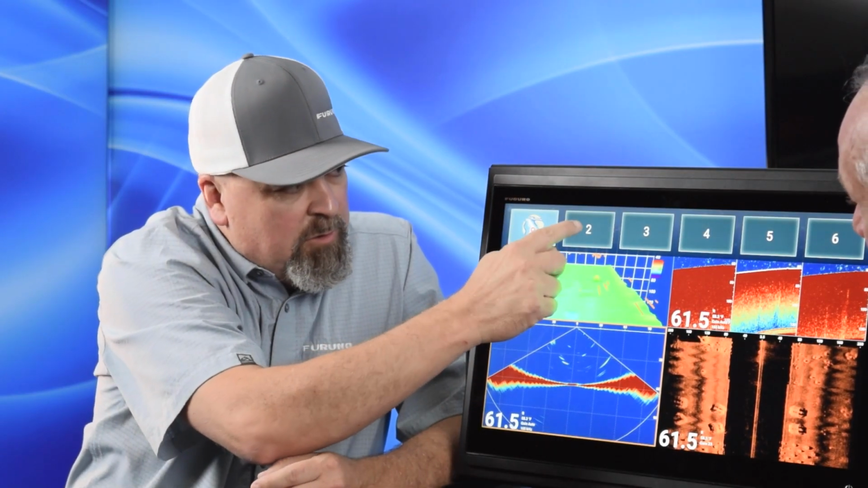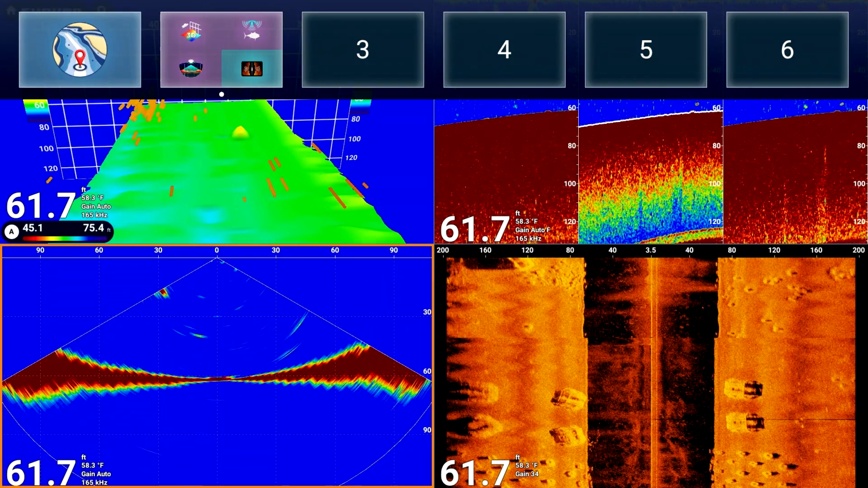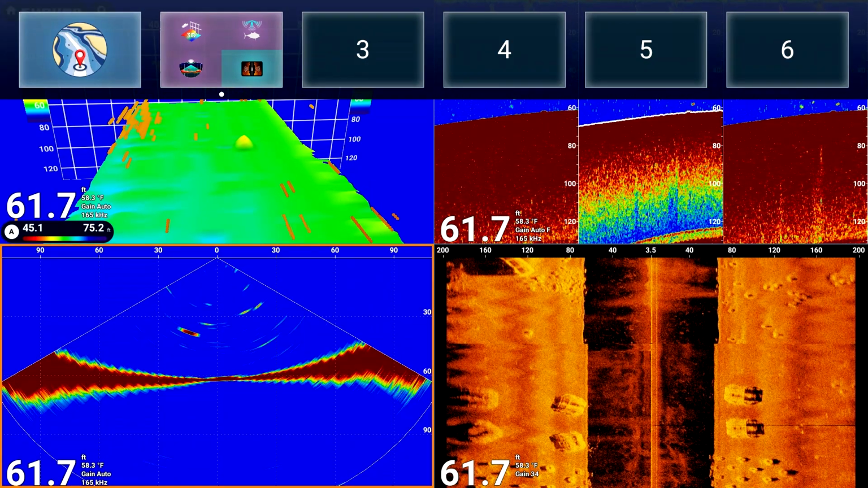All right. You can set your favorite screen. Exactly. Easily set your favorite screen just like that. So you just set that as a favorite screen, just like an old school radio.